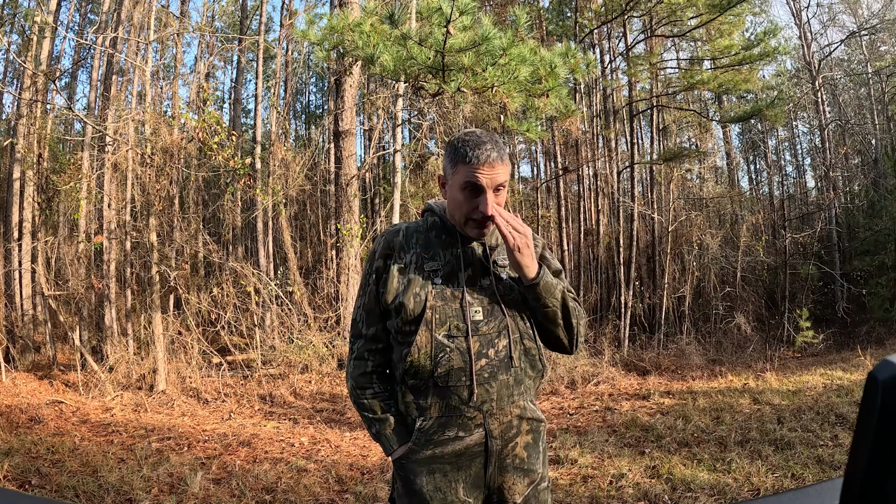So I decided to get the drone out and just start canvassing our property, looking to see if we had any bucks. And actually found a nice one this morning. Had a good overcast. As you can see now, the sun's starting to come out. Once the sun comes out, it's really hard to catch things in thermal. It makes it a lot more challenging. I may put the drone up in just a few minutes, but I wanted to go ahead and talk a little bit about this.